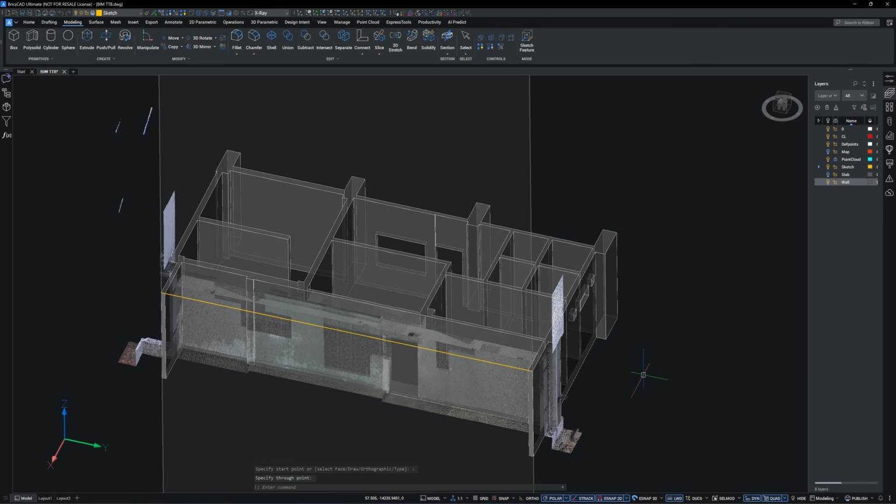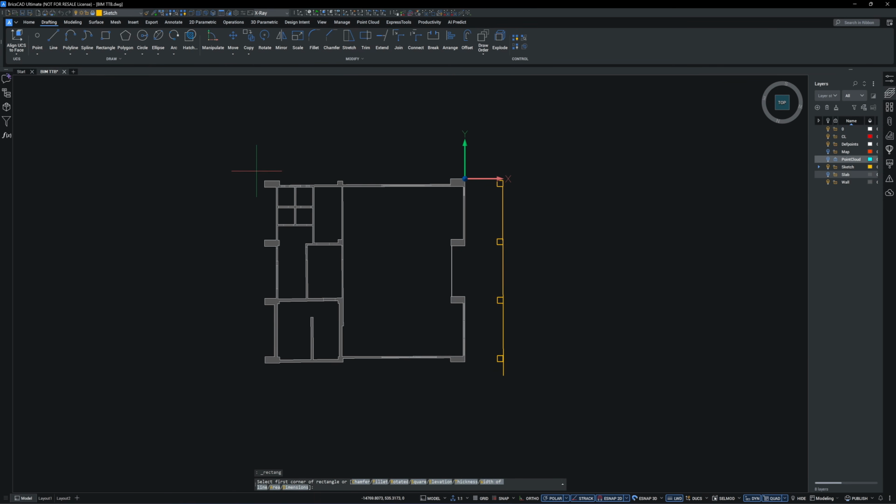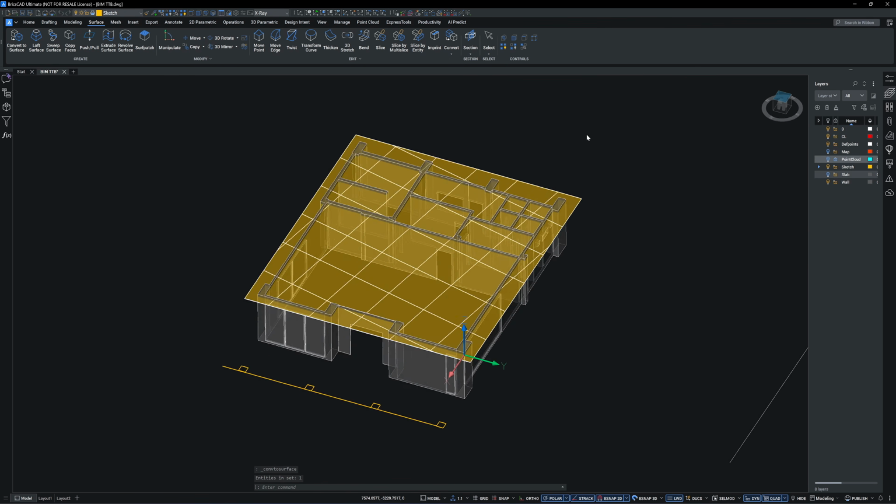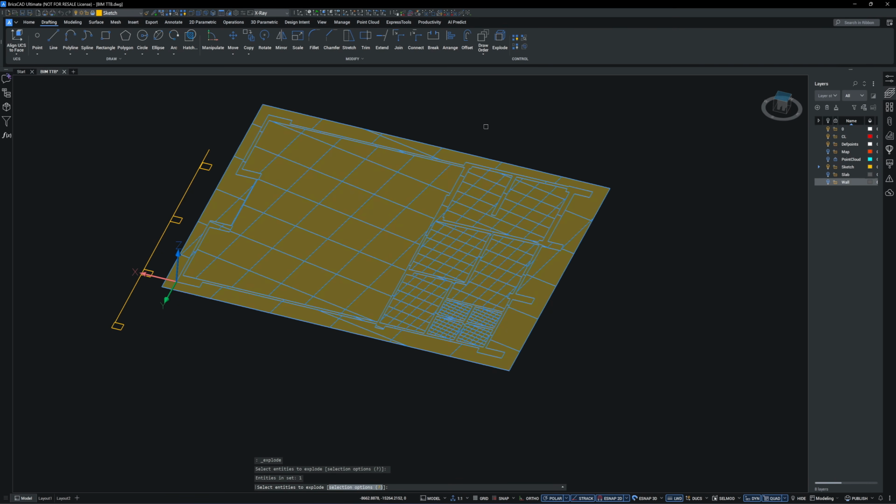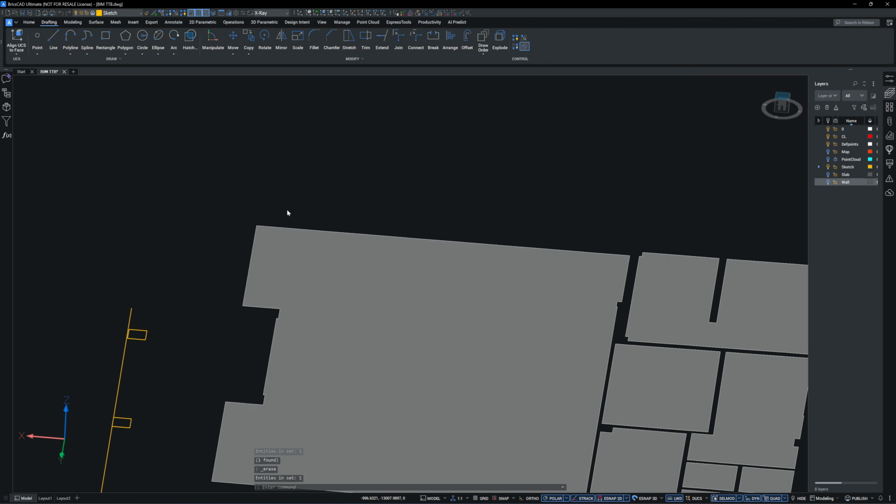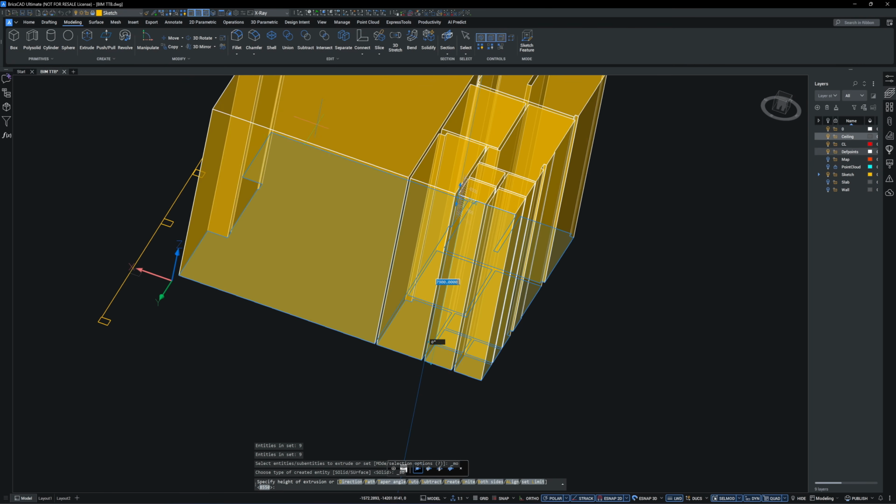BricsCAD Section View 2 lets you block out half of the wall, which is especially useful for creating sketches in tight spaces. This is how I quickly create the ceiling panel. First, I draw a rectangle and convert it into a surface. Then I use the imprint command to project the wall lines onto the surface. After exploding it a couple of times, I'm left with the cut panel, which I then extrude into a solid.